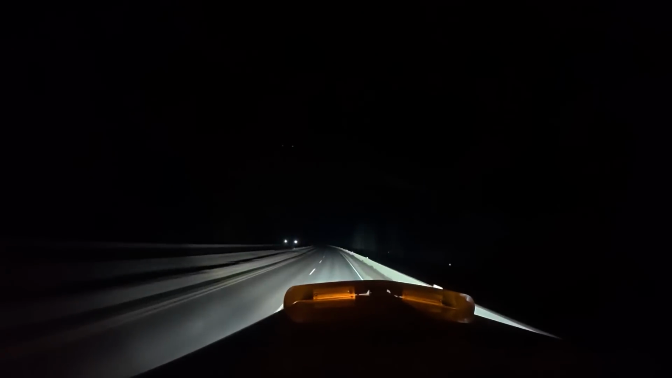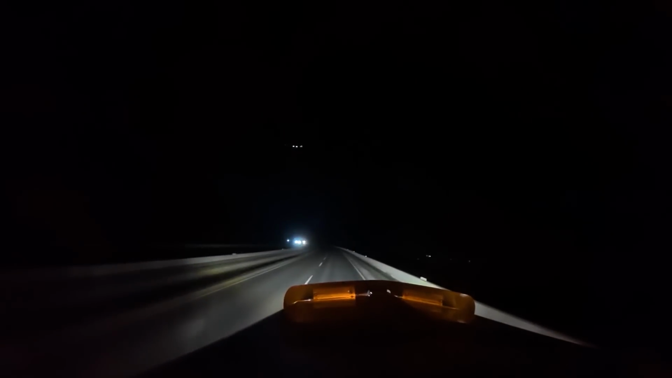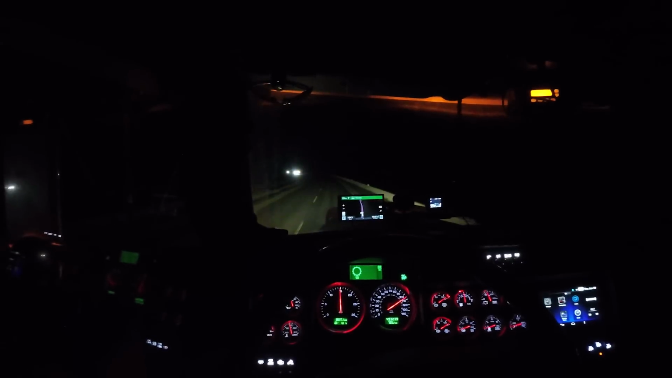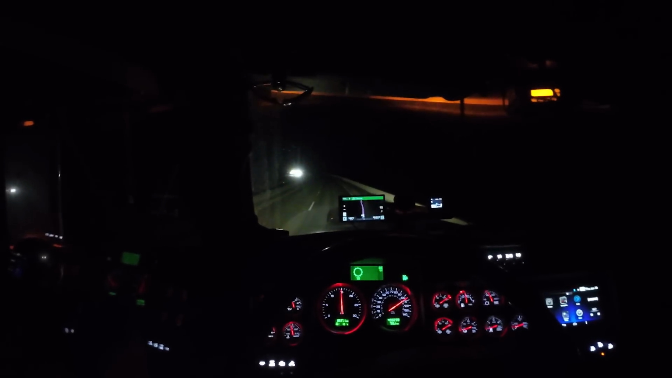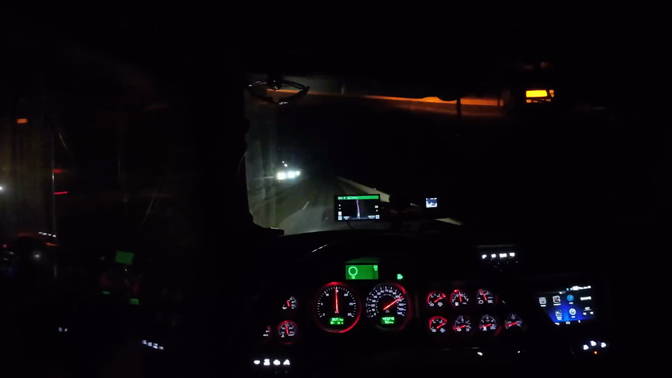Basically a highway just to the top of the mountains. What have we got here? Oh, it's just an oversized... oh, it's a plow, okay. Got a snow plow going up.